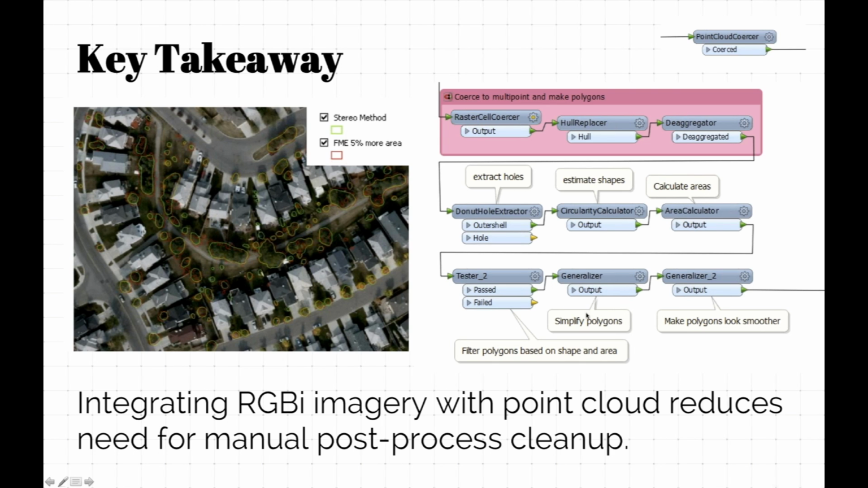And then again, as Dimitri hinted, sometimes you do two generalizations, one after the other. One to get rid of some of the points, the zigzaggy look which you get from a raster. And then this one would smooth things out with different parameters.